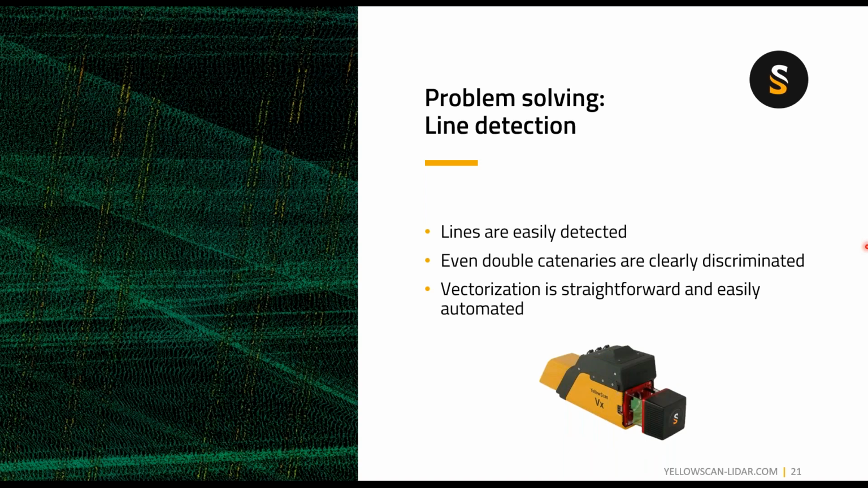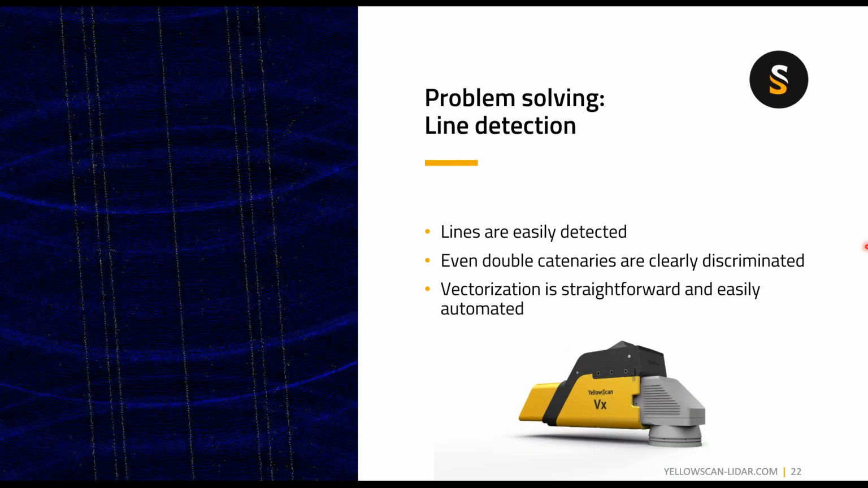When we look at the VX, you can see that the lines are easily detected, and even double canaries are clearly discriminated. So the vectorization is straightforward and easily automated. For the VXDL, the lines are easily detected thanks to that density. Even double canaries are clearly discriminated, and that results in a straightforward and easily automated vectorization.